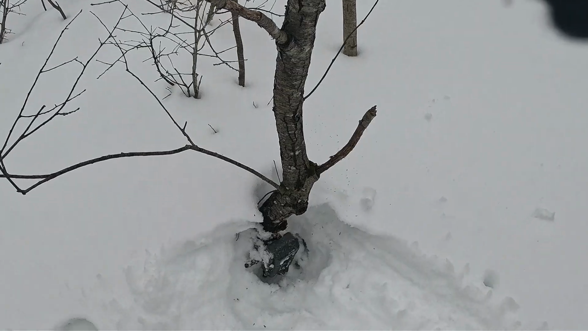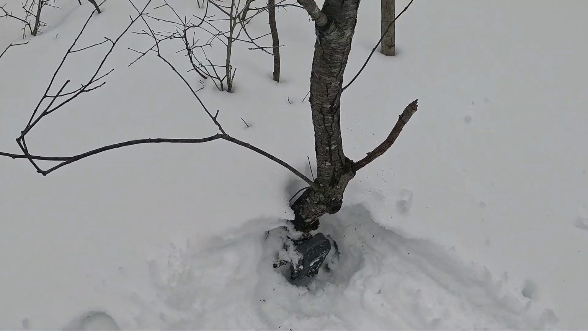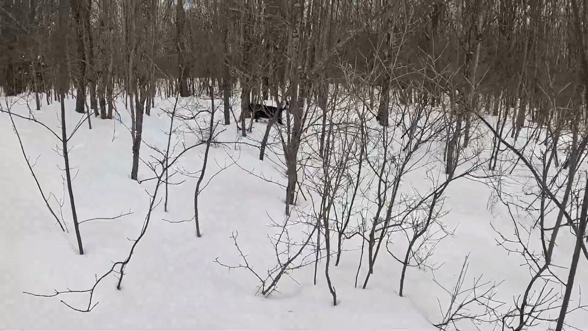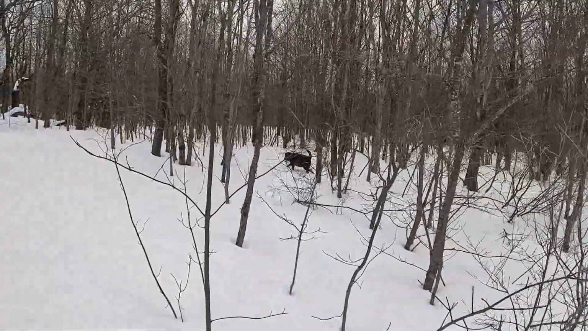Swing and a miss. That trail cam had nothing worthwhile on it. It was not easy, but I got the memory chip out. Well, it's by my side, and the coyotes are still calling. Something is going on with those coyotes.